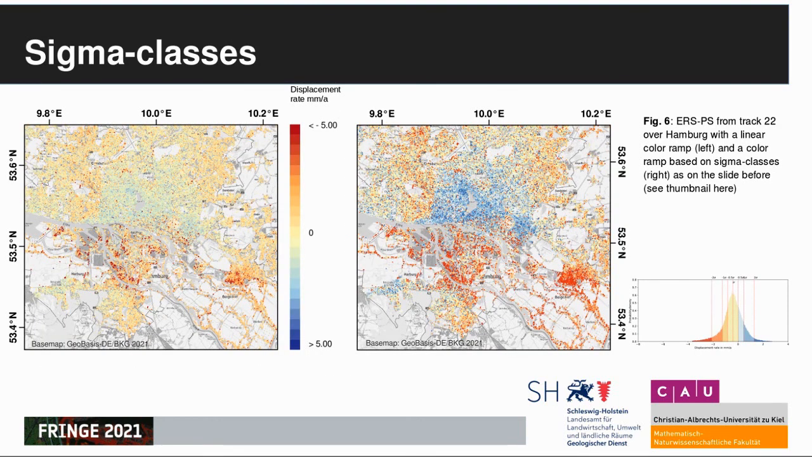This, in fact, is not a big change, but for us it was some kind of a game changer. Coloring displacement rates according to the displacement rate distribution allows us to clearly see widespread movements as well as smaller structures. As you can see here, Hamburg on the left side in a raw data coloring, and on the right side in a coloring along classes of a half or one standard deviation around the mean value.